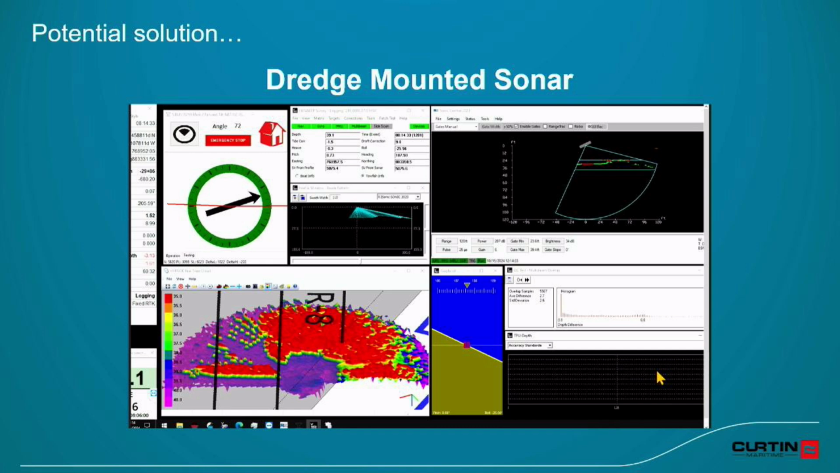So the solution is a dredge-mounted sonar, and this might look familiar if you were sitting in on the demo earlier. Basically, how could we integrate a sonar into the dredge positioning software in order for the operators to make good decisions?